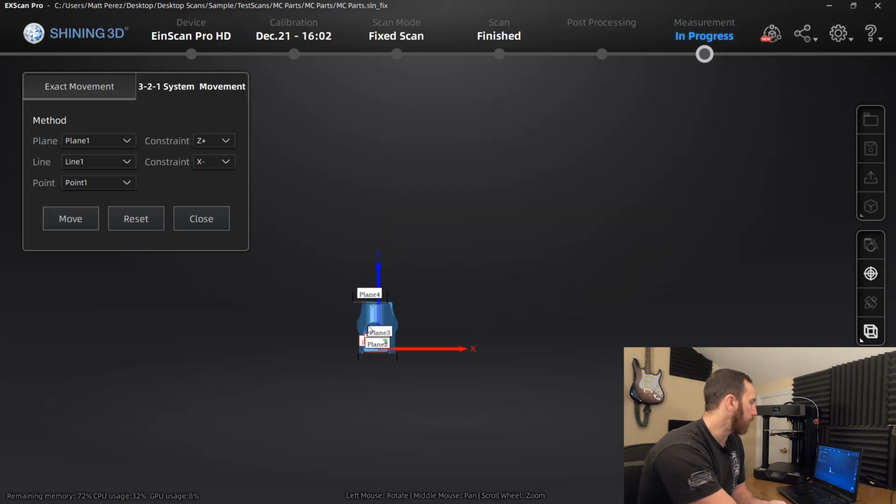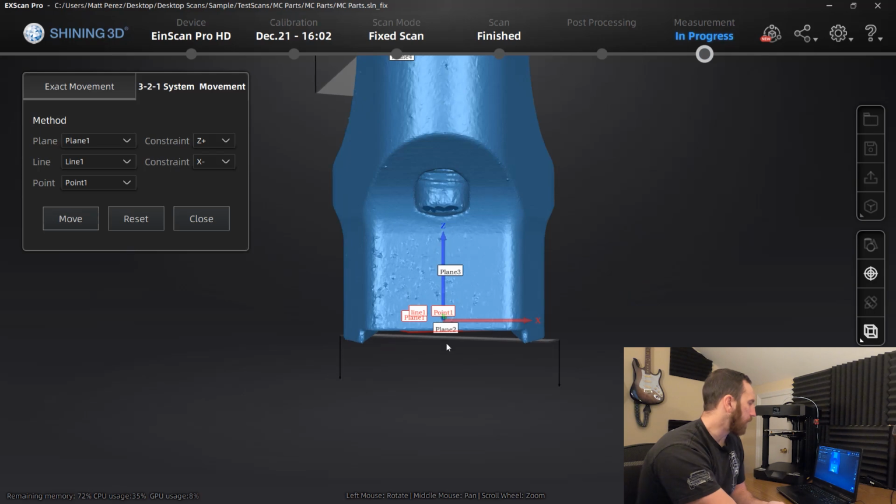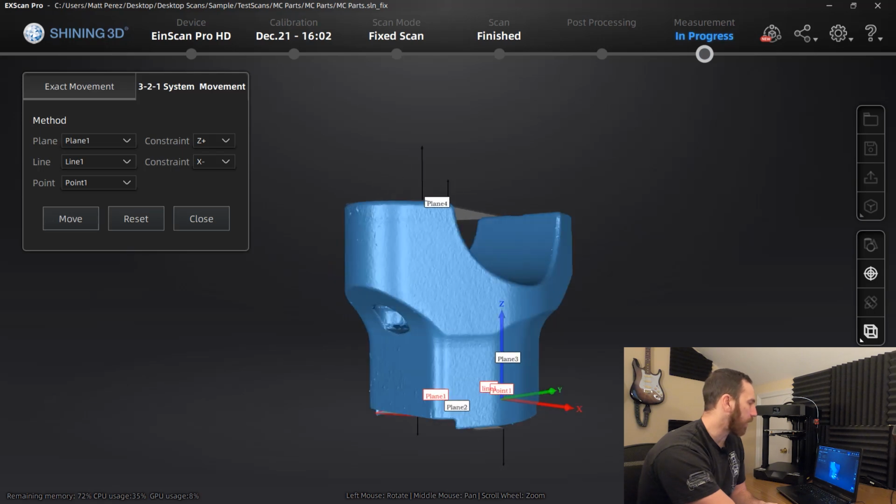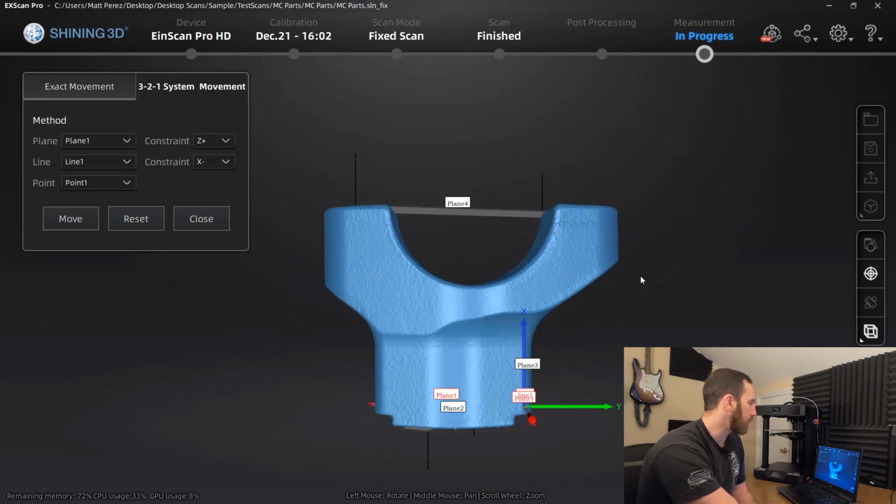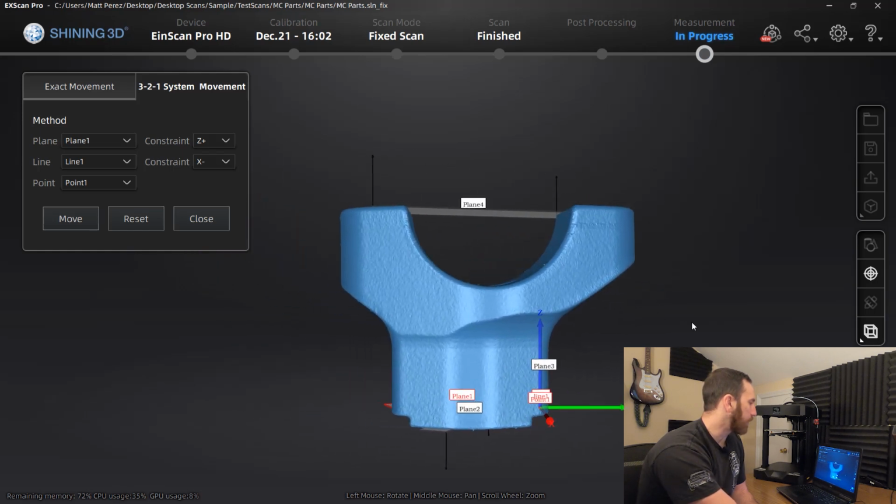Once we say move, when we take a look at this, we can see that the part is oriented based on XYZ. We have our view cube in the bottom. We can rotate this thing around, keeping in mind that the view is perspective, not orthographic. So as we move around and you move left to right, you can kind of see the perspective.